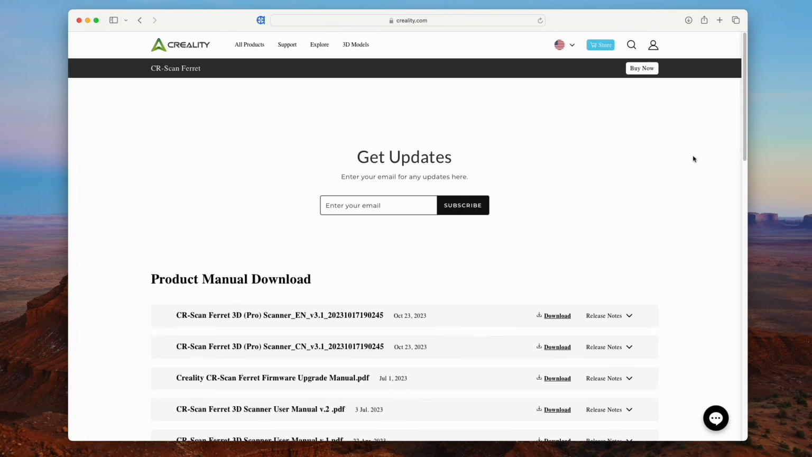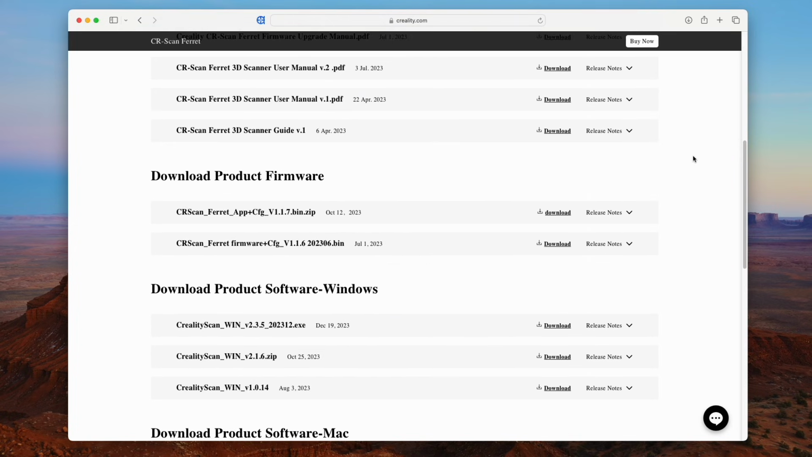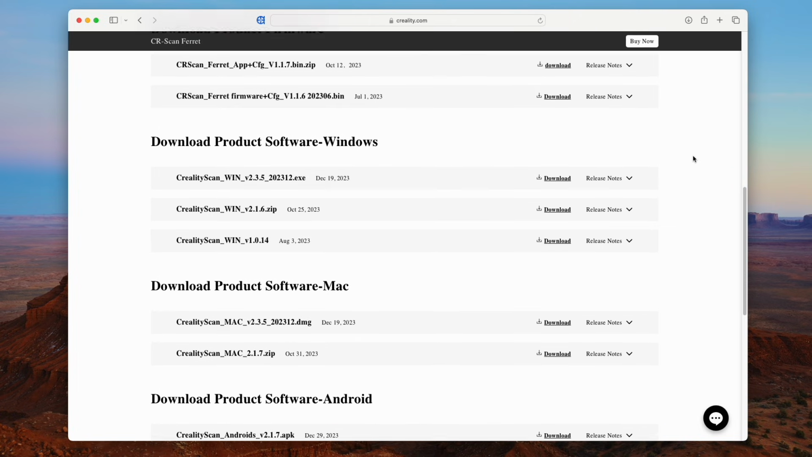You'll need to download the CREALITY Scan app in order to start scanning. It's available for iOS, Android, Macintosh and Windows. I've already seen a software update since I received this scanner, and it shows me that CREALITY are working hard to refine it. I found a couple of bugs in the first version I tested, but they got fixed in the update before I even had a chance to report them to the development team. The version I'm using now, 2.35, is pretty solid.